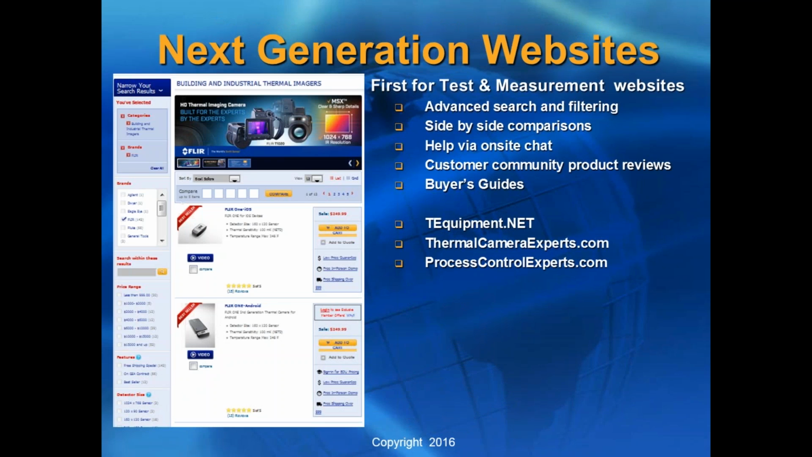So let's talk real quickly. Thermal imaging combined with other measurement instruments can help you find a problem before it finds you. FLIR, the world leader in thermal imaging cameras, has solutions that can help you save money by reducing unexpected downtime and find problems in both commercial and residential buildings, as well as electromechanical systems. And tequipment.net is one of the leading sellers of thermal cameras in the U.S. We have level 1 and level 2 thermographers on staff to help you with product selection as well as post-sales support. We keep many thermal cameras in stock and can also arrange for on-site demonstrations.